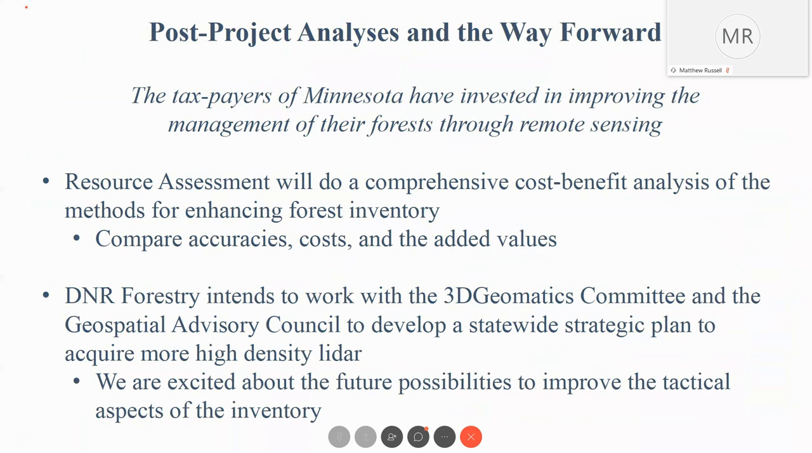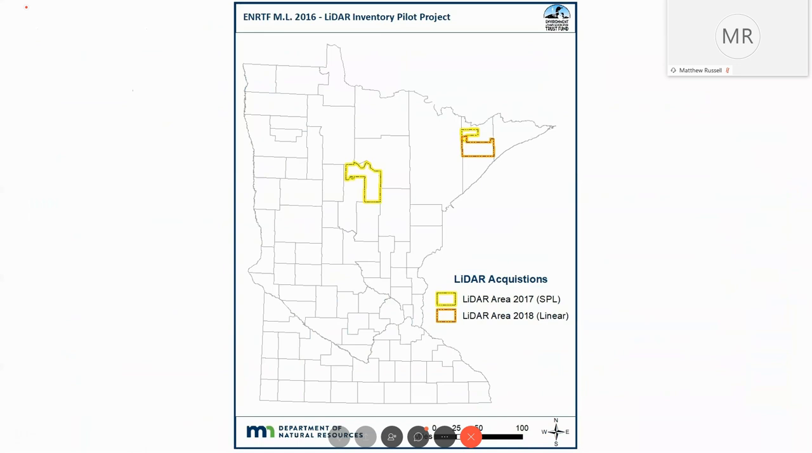And lastly, we are going to do a comprehensive cost-benefit analysis to see how this compares, and if it's reasonable to complete this type of forest inventory using remote sensing based on what we've done. We're also working with the 3D Geomatic Committee and the Geospatial Advisory Council to develop a plan for statewide high-density LiDAR collection.